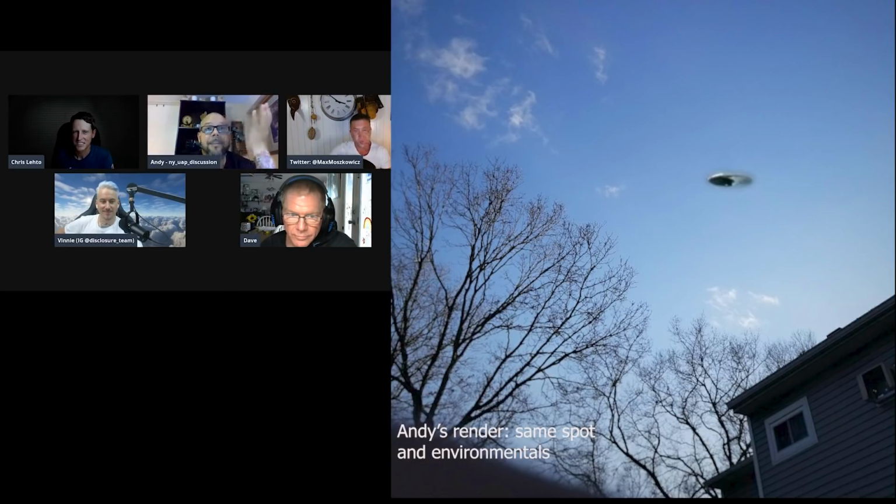We literally sat there, jaws dropped, nobody saying a word, just looking at this thing. It moved to the left of us until it reached the tree line, and then we couldn't see it anymore. I would estimate it was about 50 or 60 feet in diameter, a pretty decent size. If you took a half dollar and held it at arm's length, it's about as big as it was.